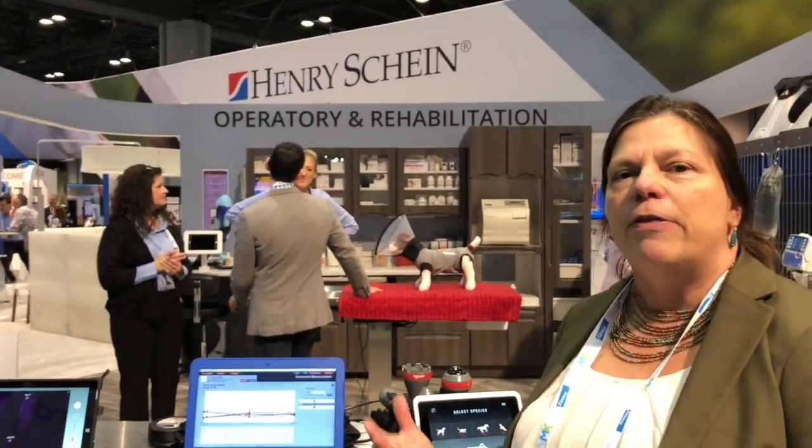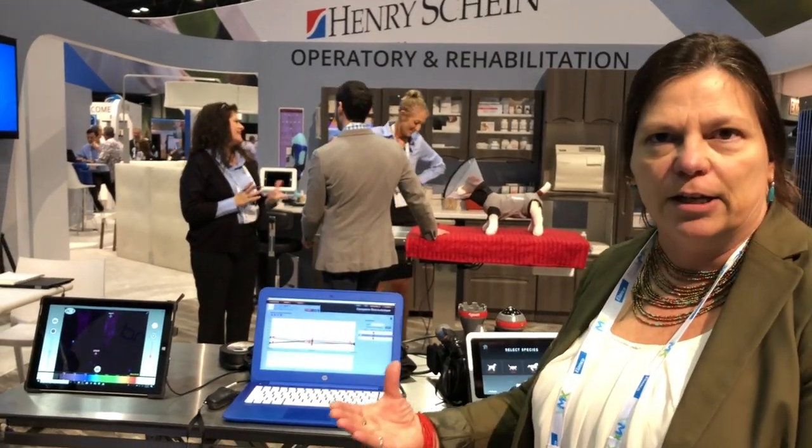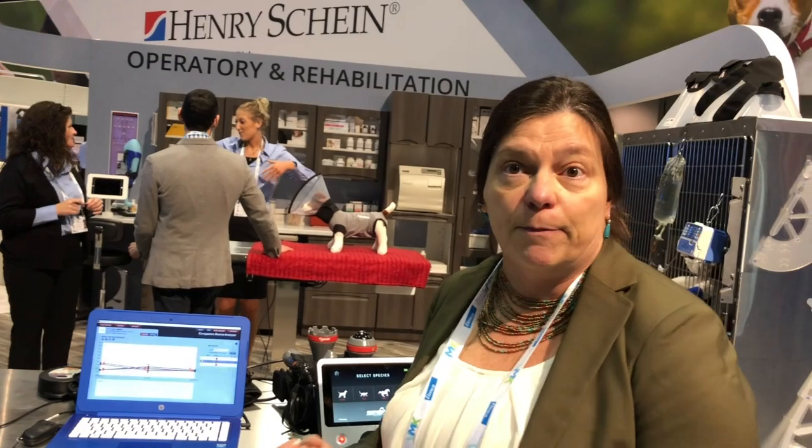So the thermal imaging makes sense because it's measuring changes in thermal gradients. Where there's an increase in thermal gradient, there's going to be increased inflammation. If there's a decrease, maybe there's muscle atrophy or nerve impingement or something that's causing a decrease.